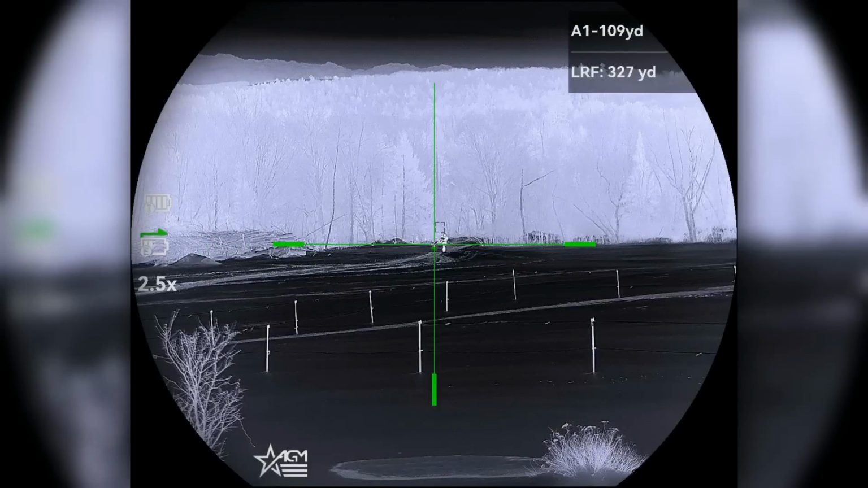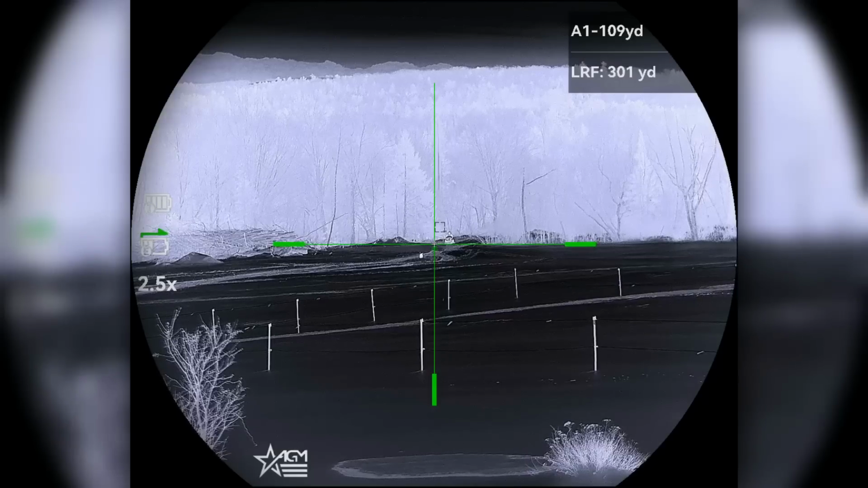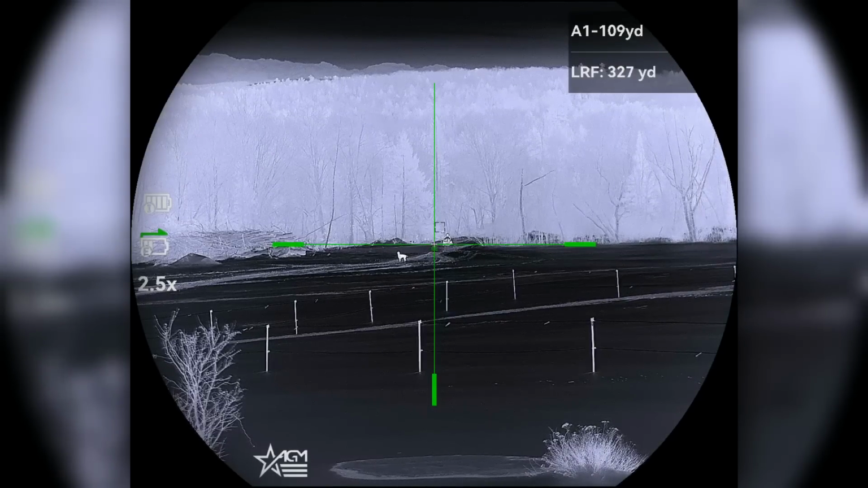Next pro on the list, guys, the rangefinder. AGM put the rangefinder in the lens. This is awesome. I love the ingenuity. I love the everything about it. I know this is not AGM's design or idea. I know that there's other scopes on the market doing this, but I do like that they implemented that.